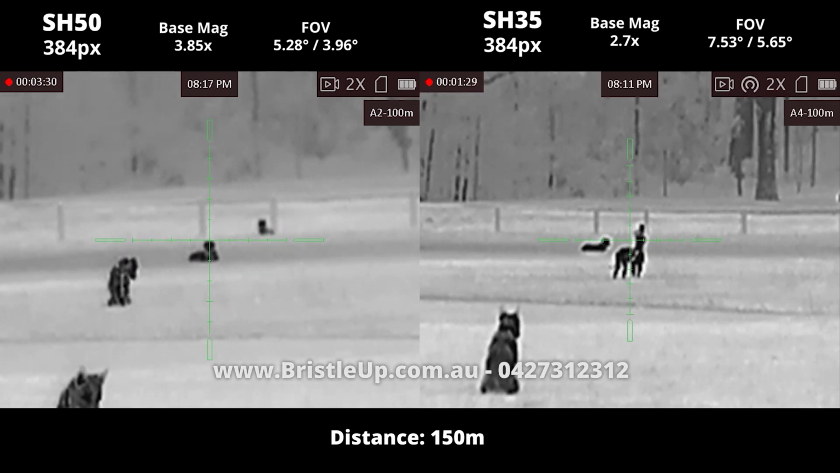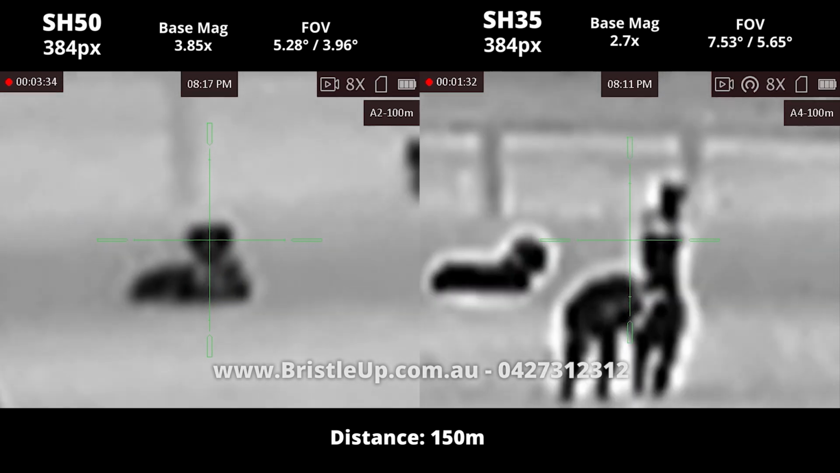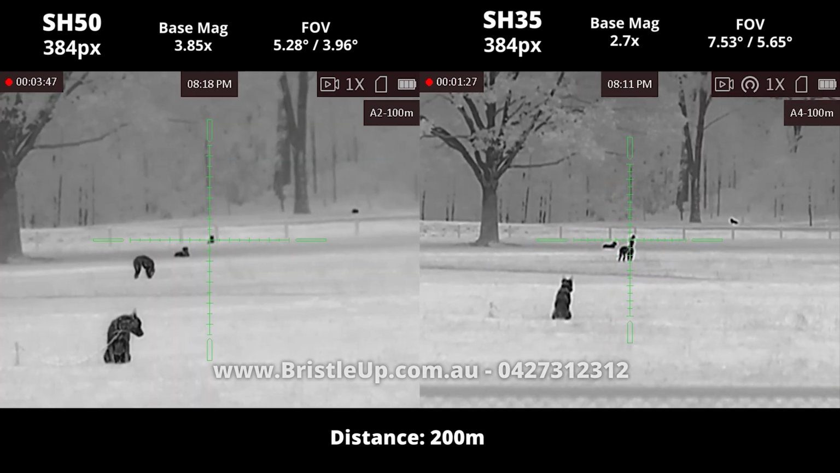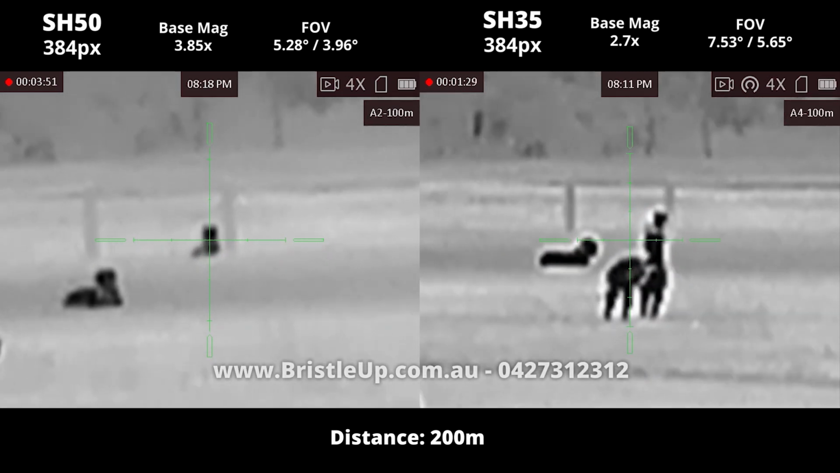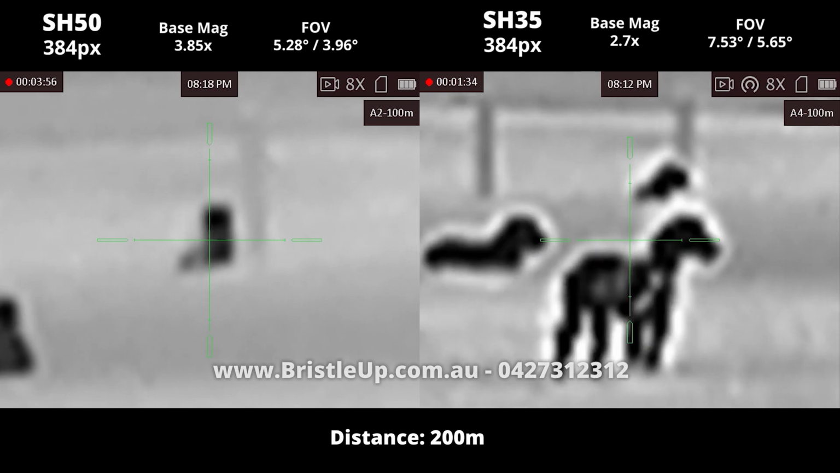The drawback is it has a very narrow field of view, making target acquisition slower and tracking moving targets more difficult. However, if you shoot mainly stationary targets, this would be a great choice for those on a budget. Headshot accuracy out to 150 meters would be comfortable, with increasing difficulty from there on.